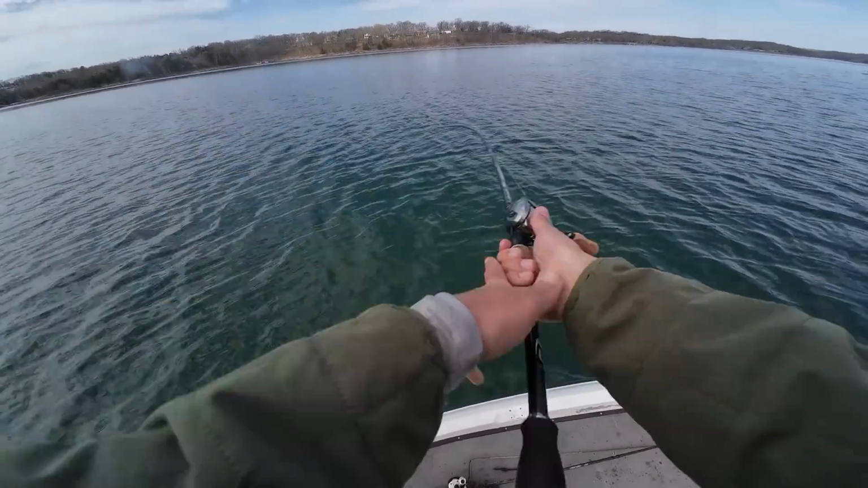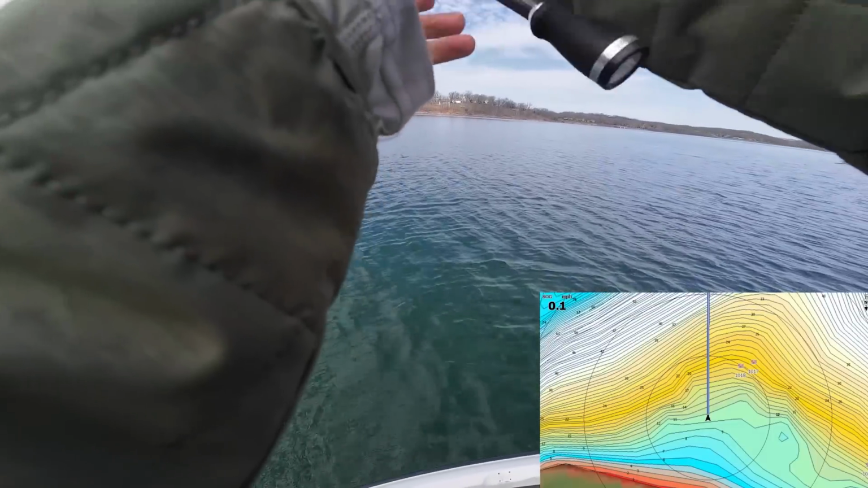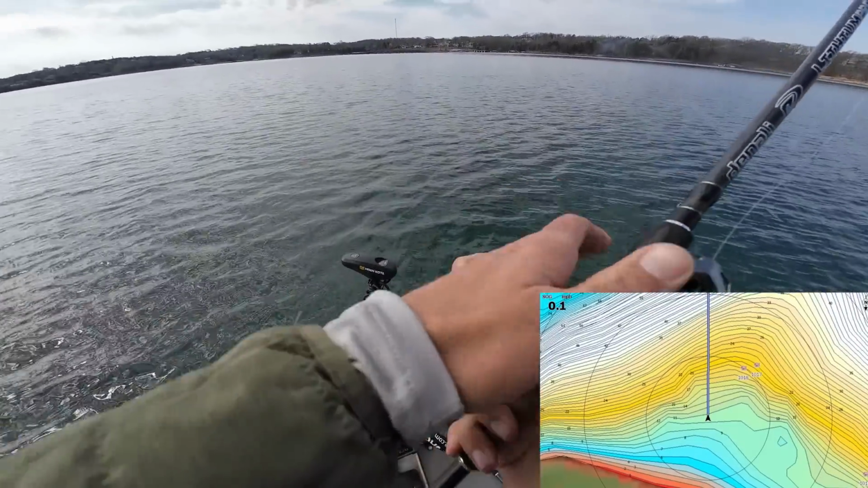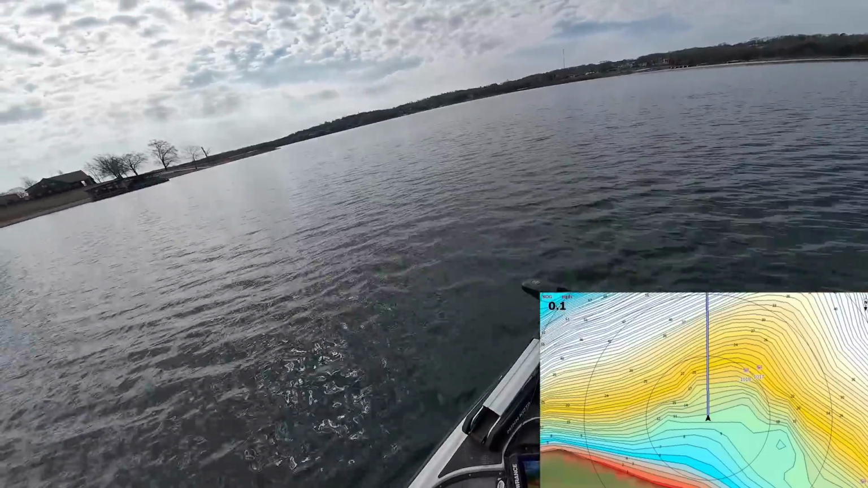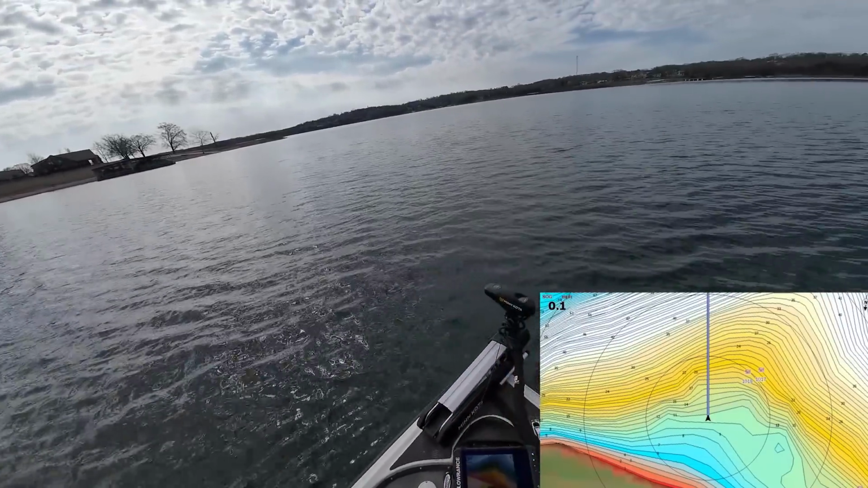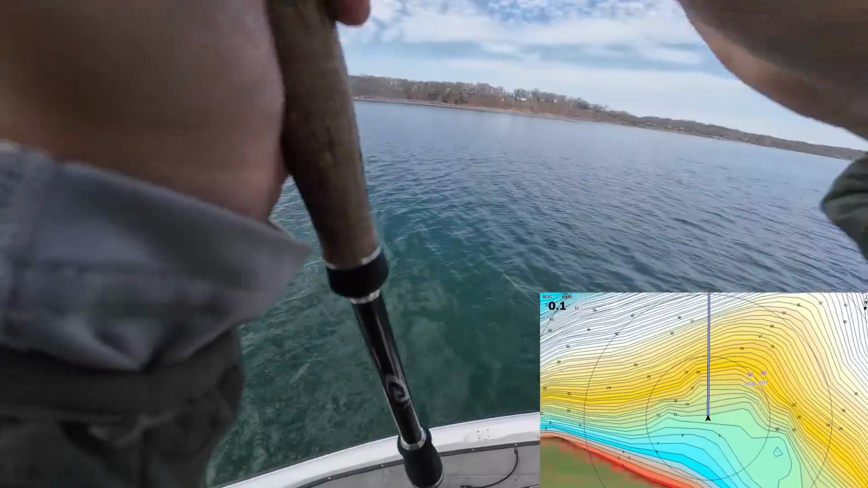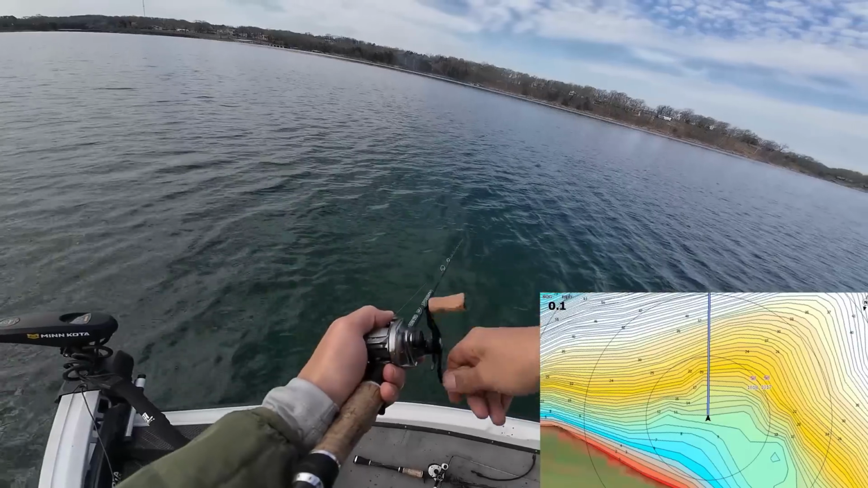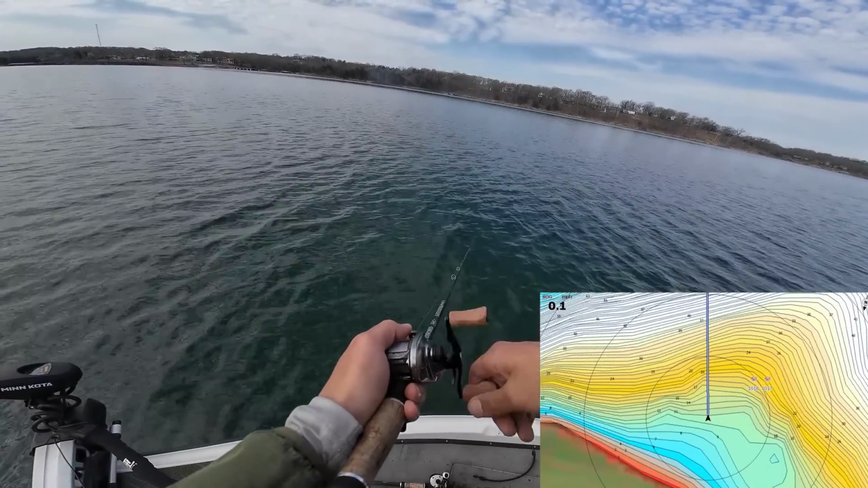But I'm gonna keep firing this thing out there, and I'm just kind of fan casting now around this point. One thing I did do is I positioned my boat. I didn't really talk about this, but I came in from the channel side, and I'm actually positioning my boat so that I'm casting uphill. So I'm bringing my bait actually uphill. It helps for better bottom contact with both the swing head and the swim bait.